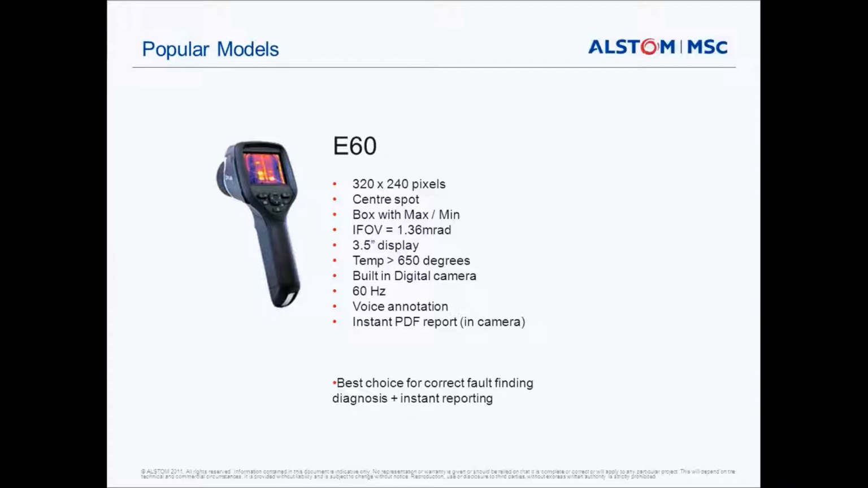The next series, the E series, has as its popular model the E60 with its 320 by 240 pixels. It provides hot seeking cursors, a nice display, goes up to 650 degrees, and has a digital camera built in. It has voice annotation. This camera can also do instant PDF report generation inside the camera, which is very good, and probably the best choice for someone looking for an all-round camera to do basic scanning in their plant in an economical manner. And that one integrates with your iPads and Android devices?